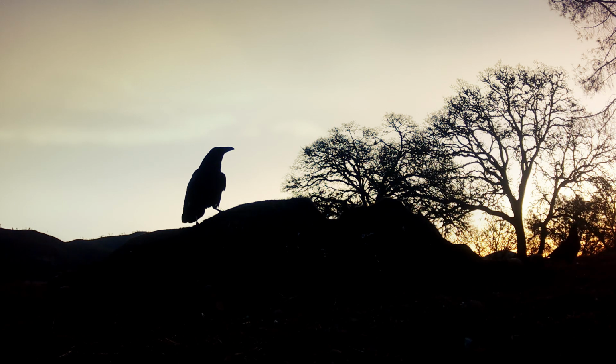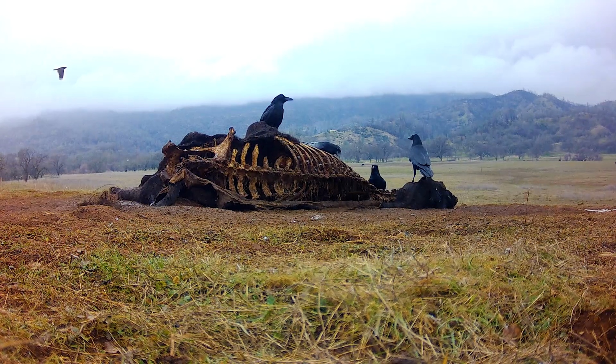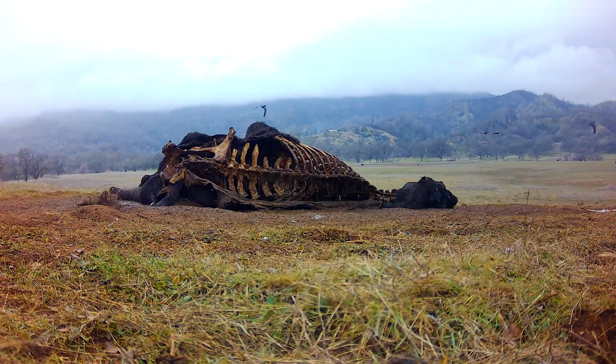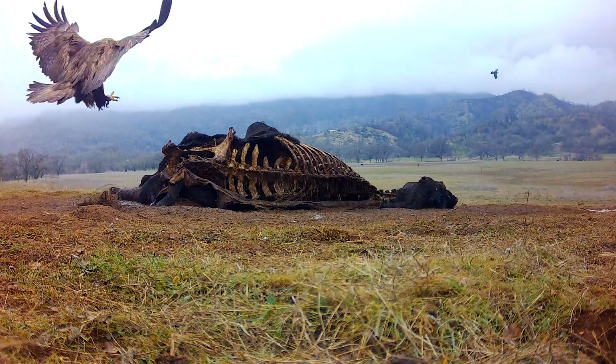The ravens have also contributed greatly to stripping it back to the bone, though there's still a little work left to be done. That, however, will have to be postponed. No one messes with the golden eagle.